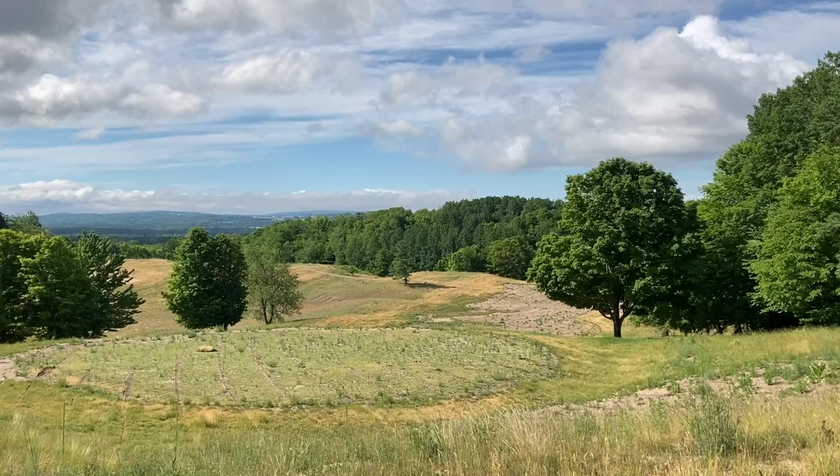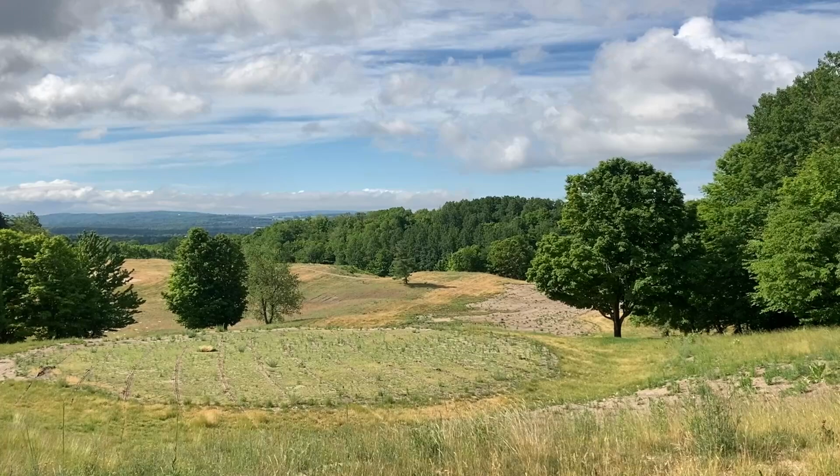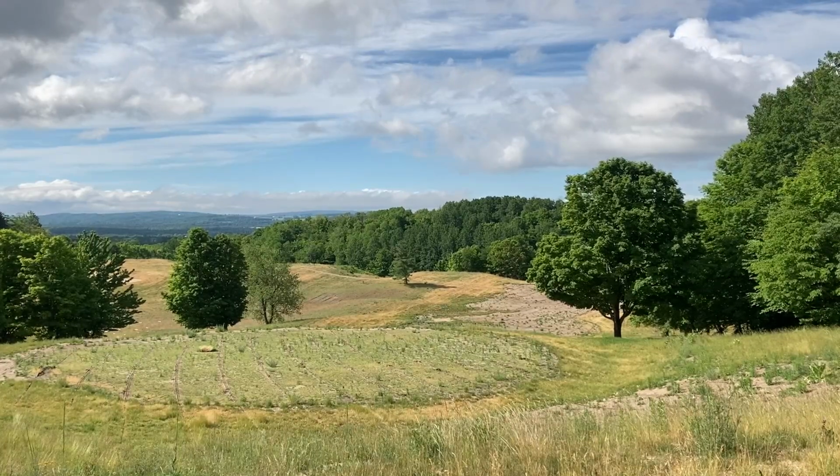And this is what it's all about. This view right here, and restoring it to what it once was, so that everybody can enjoy it and just stand here and take it all in.